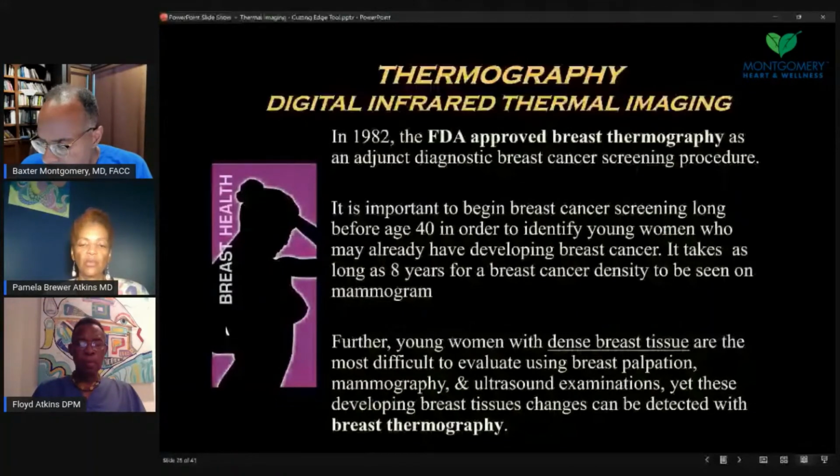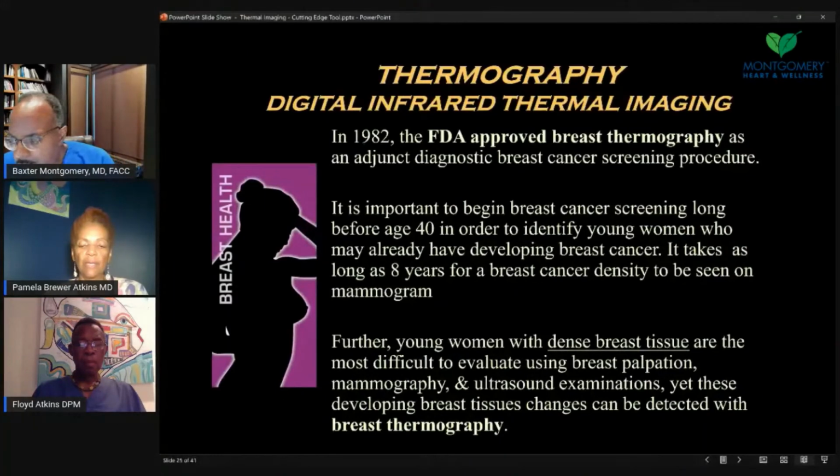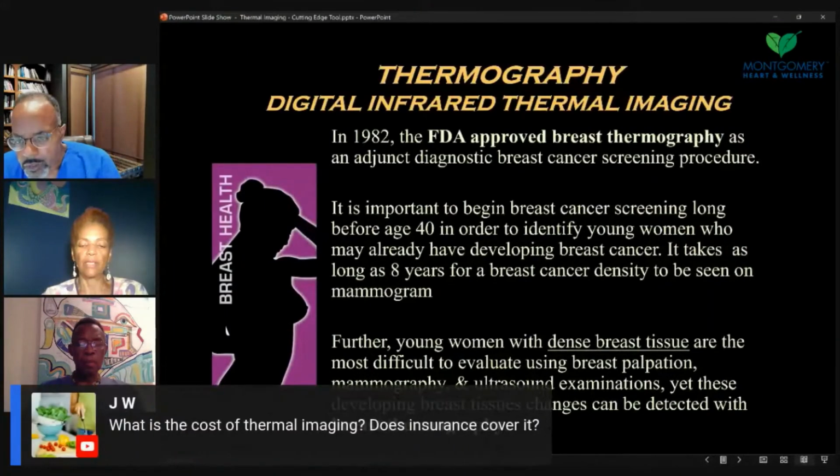So usually we do one repeated in 3 months, and depending on the findings, may say come back in 6 months to a year, or if we're following closely, 3 months. So again, they're talking about dense breast tissue in women and how it can be helpful.